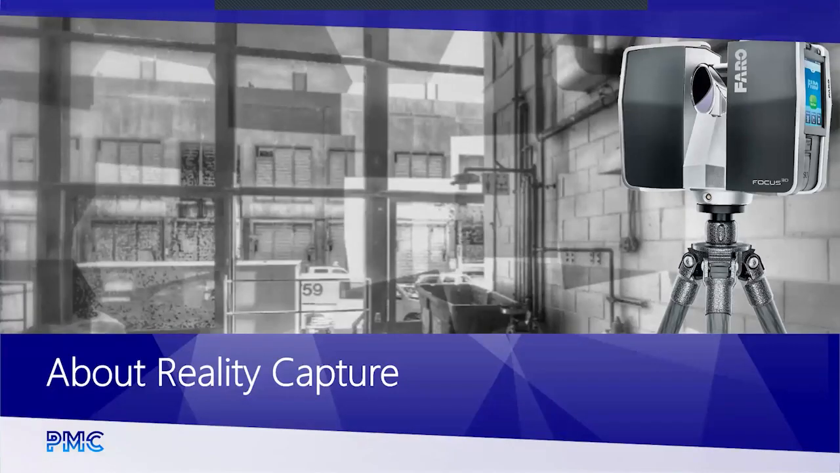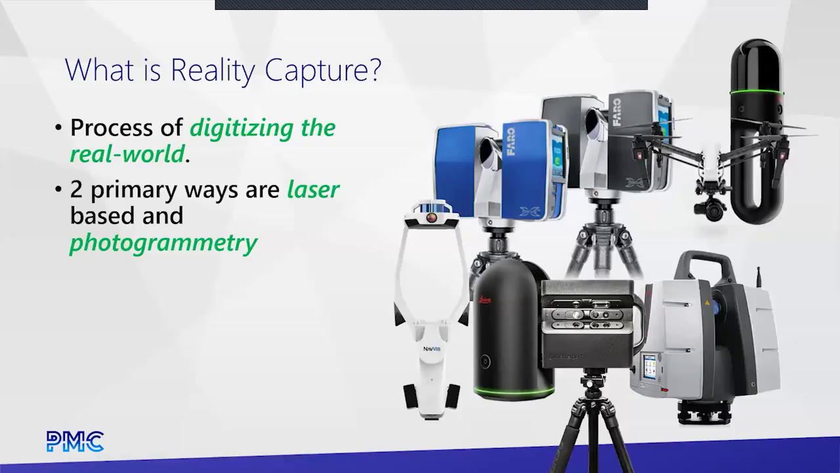And now we'll jump into a little bit about reality capture. So what is this? What are we talking about? It's the process of digitizing the real world. We're taking some kind of device out into the real world and capturing what's there in some dimensional way.